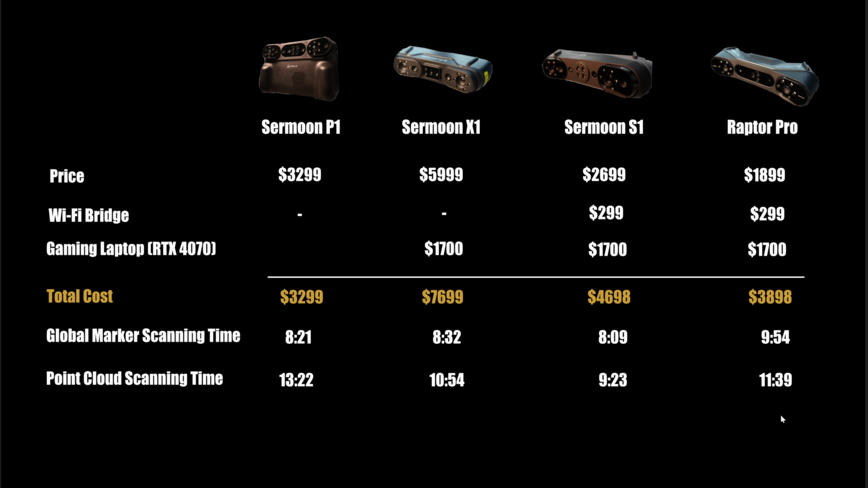Sermoon P1 used about 20% of the battery's power to do the global marker scanning and the point cloud scanning. And when I fuse the point cloud, it will use battery power in total of 50%. And for the Wi-Fi bridge, I scanned the Sermoon X1 twice, S1 one time, and Raptor Pro one time. So that will be 4 scans of the full car body, and I used about 50% of the battery power from the Wi-Fi bridge. Okay, so I hope that you get the information that you need.